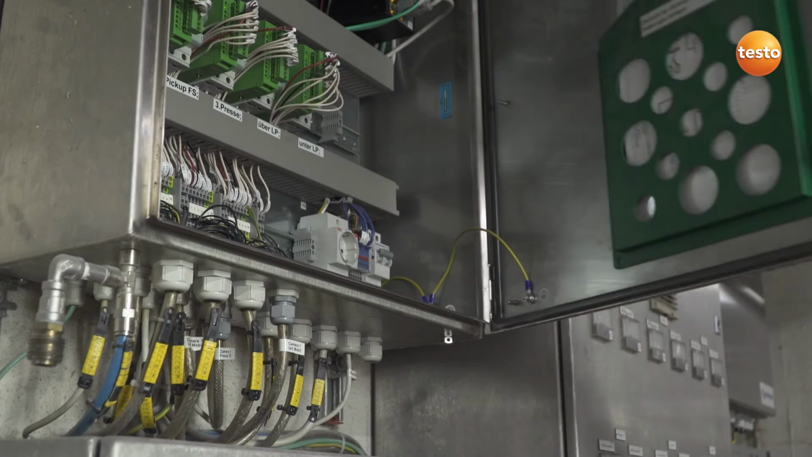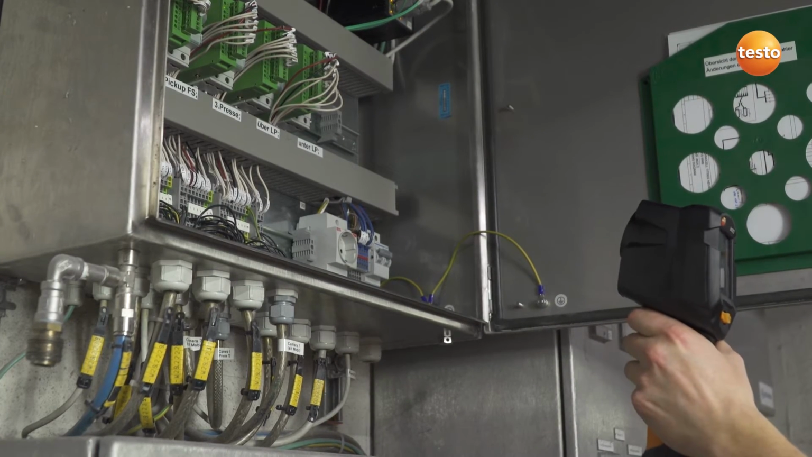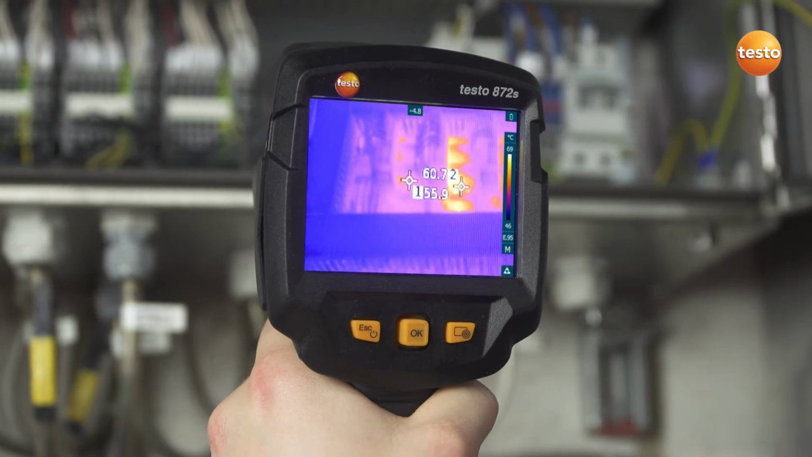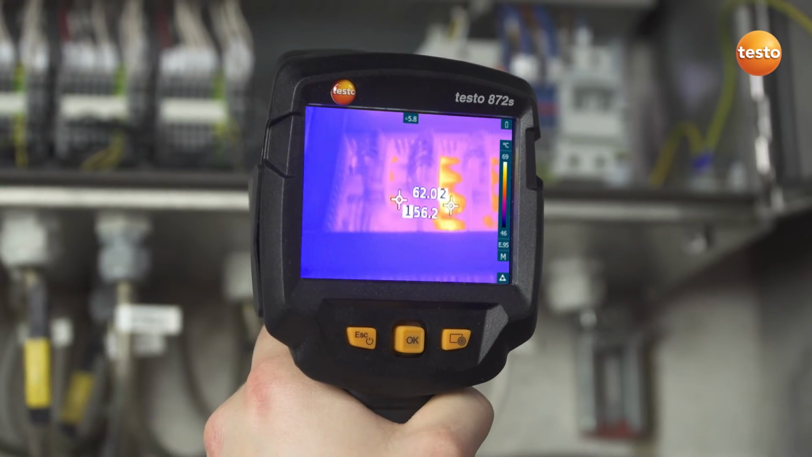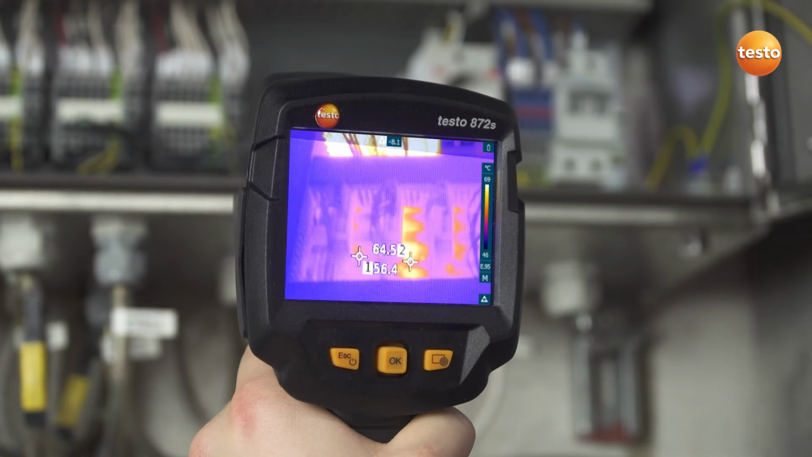The switching cabinets of machines can of course also be quickly tested with a Testo thermal imager. In these cases, the delta T function allows the temperature values from two freely selectable measurement points to be directly compared, and the differential temperature read off.